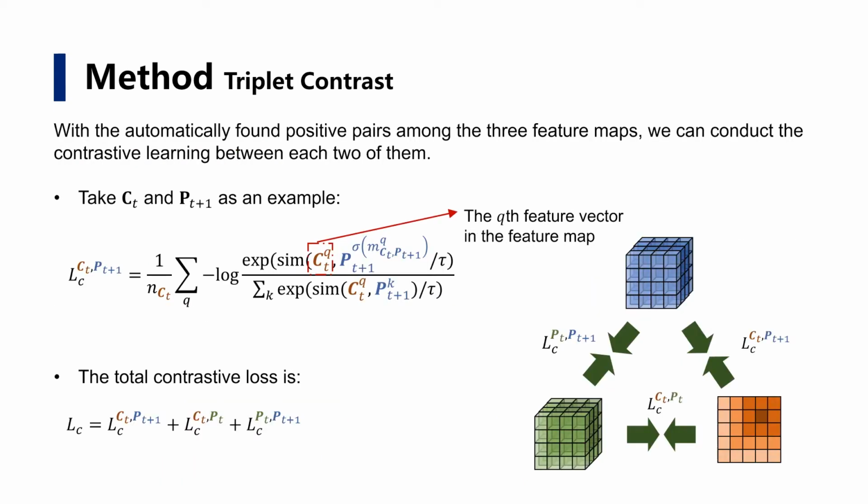With the automatically found positive pairs among the three feature maps, we can conduct contrastive learning between each two of them. The first equation takes CT and PT+1 as an example. We can see that the positive pair is determined by the transition matrix learned from the previous step. Since the transition matrix is originally a similarity probability matrix, we can directly utilize the most similar counterpart as the positive partner. And the total contrastive loss is the sum of contrastive losses between each two of the feature maps.